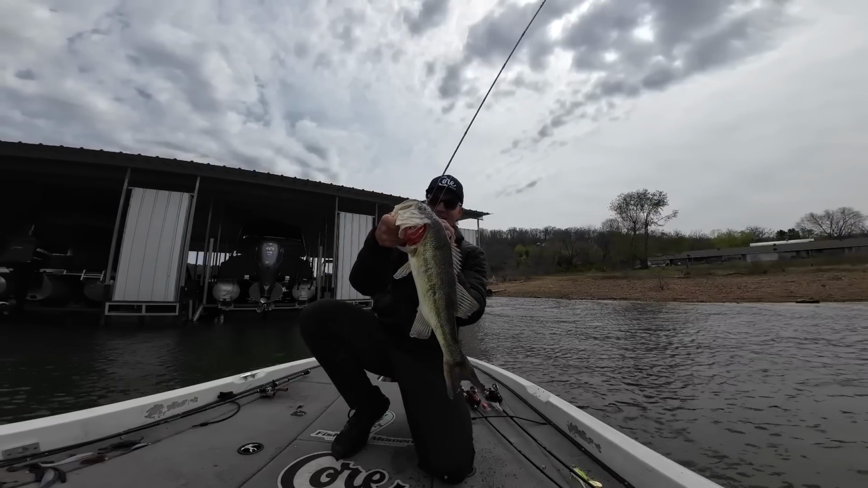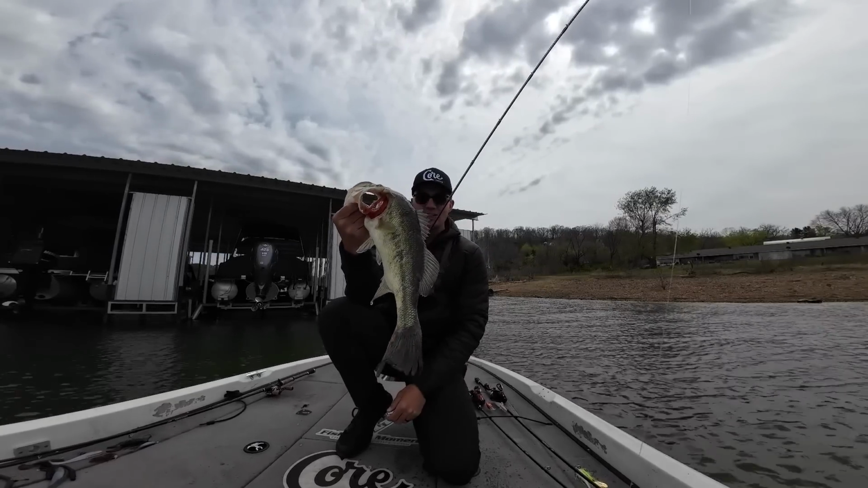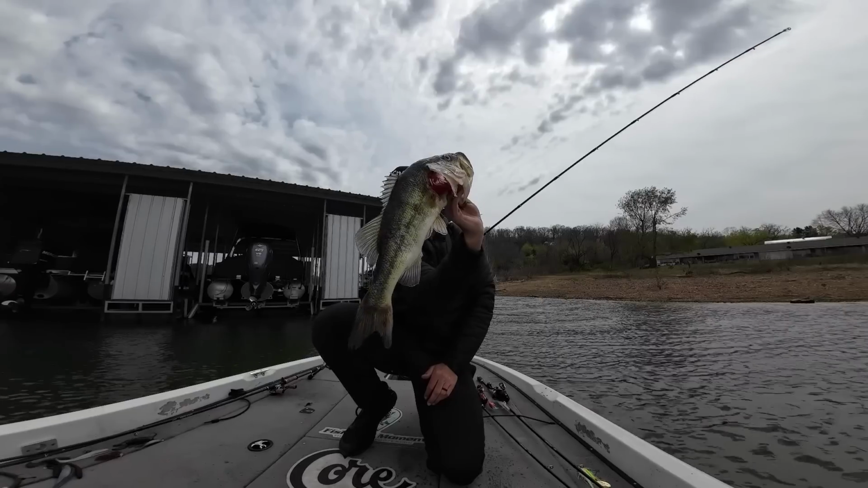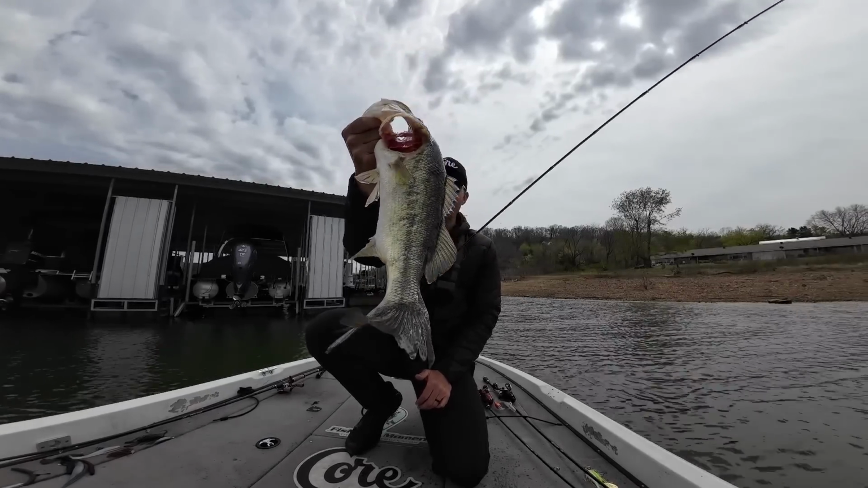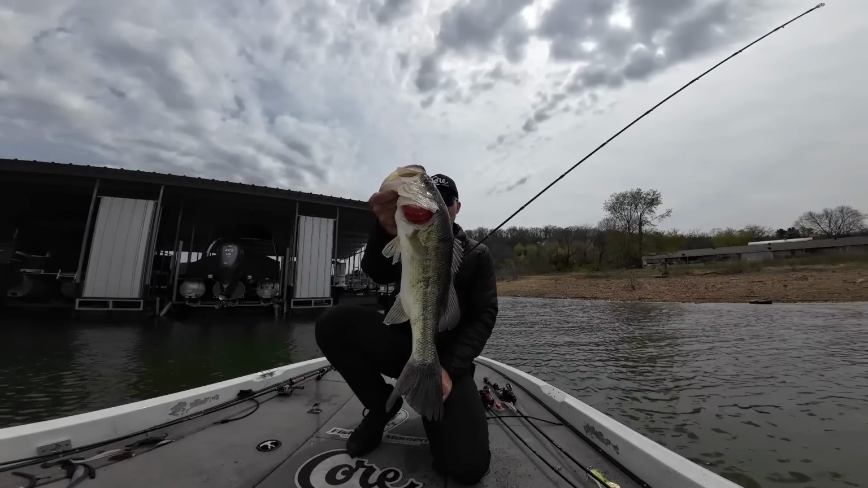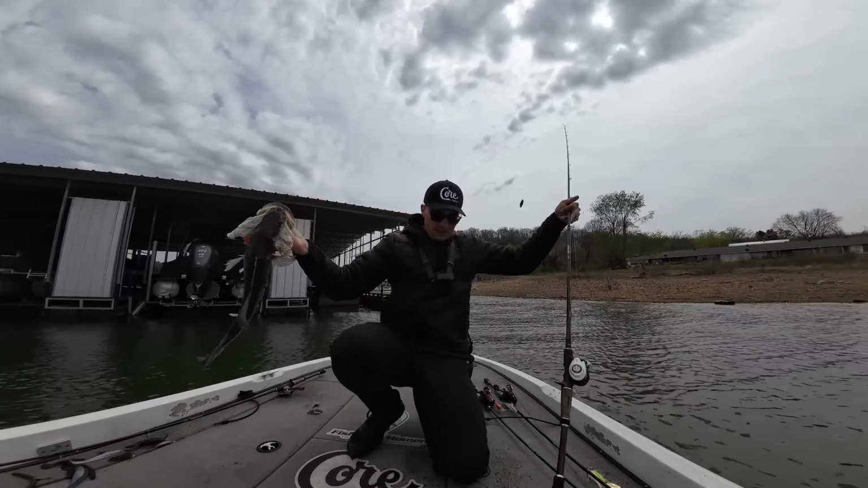Look at that thing. I did not realize these fish had spawned on Beaver yet. I need to be fishing some ledges or something. Look at that. That is a post-spawned out fish. Super, super torn up from the spawn, but that is a good one. Solid. That'd be almost a 5-pounder if it was pre-spawn.